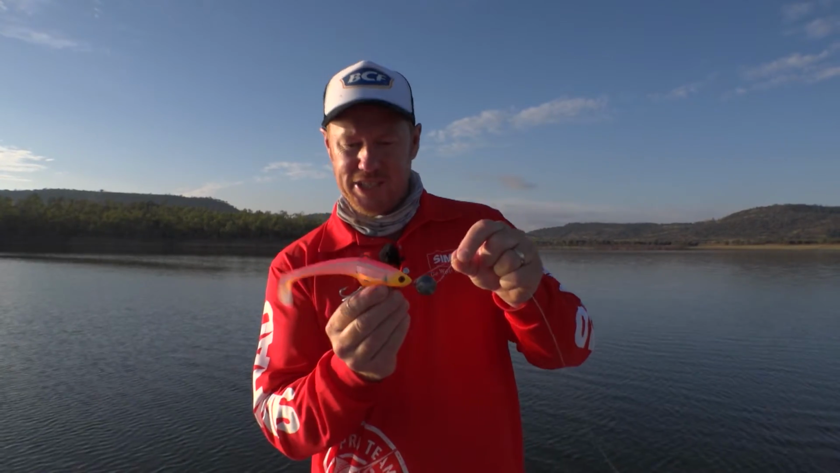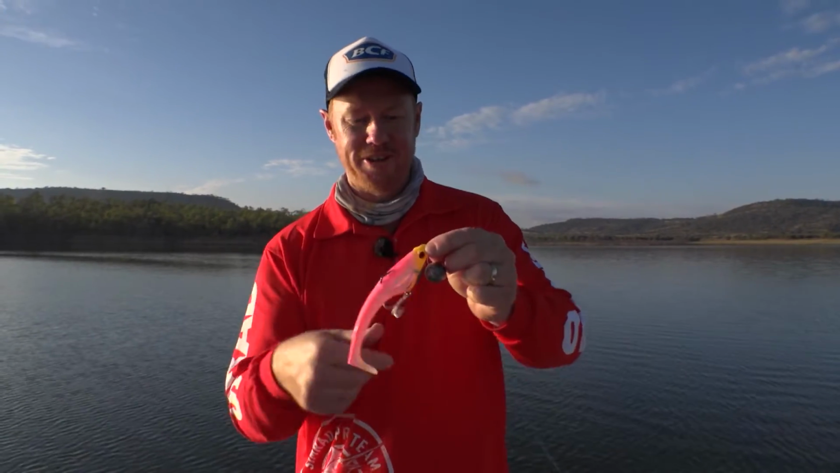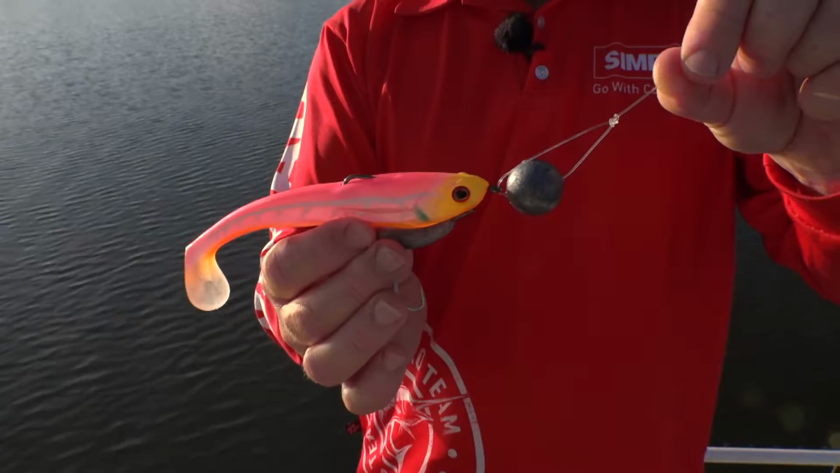This is the lure that Jace just caught his fish on. It's a Zerek 7-inch Flat Shad. I like a big soft plastic when I troll, and I like them heavy. So we're actually trolling that on the outboard with that big ball sinker. Check out the rig, just a big loop knot, so that ball sinker can roll around there and keep that lure upright, and you've just seen the results.